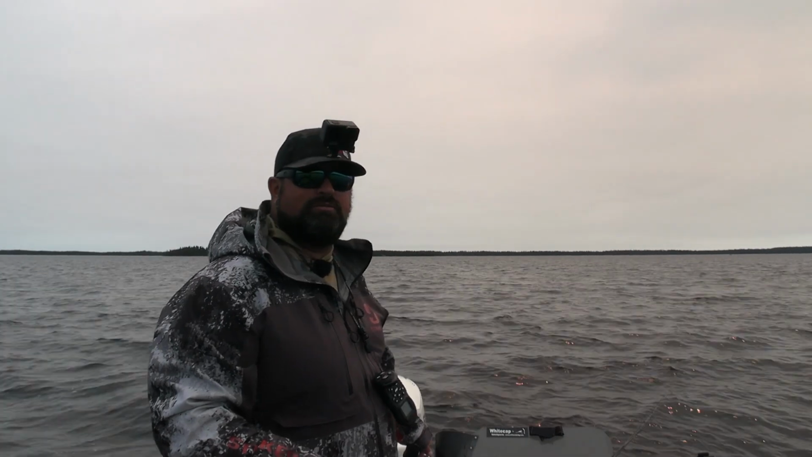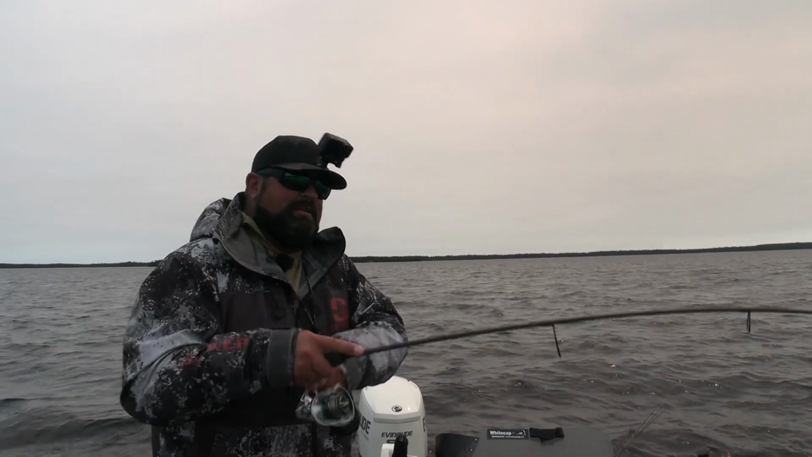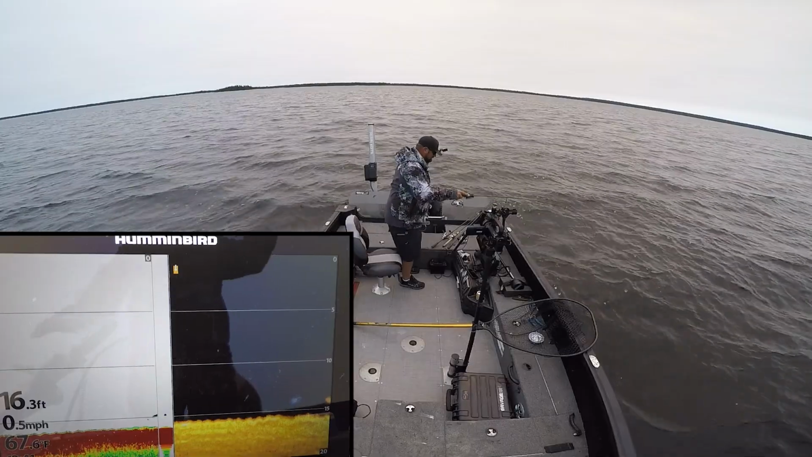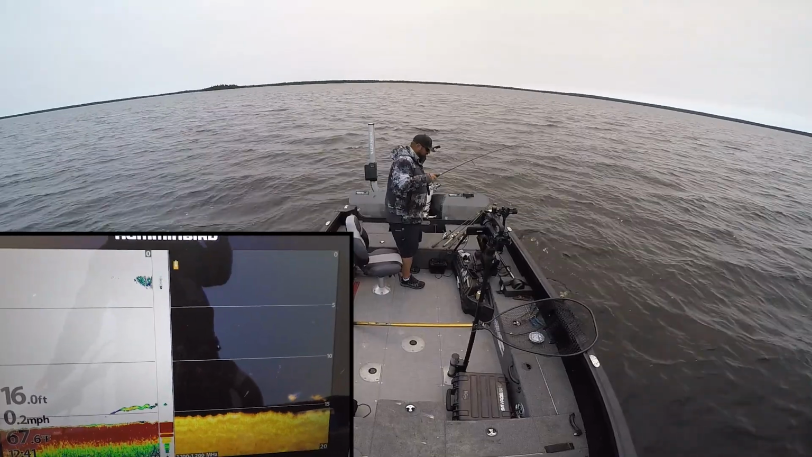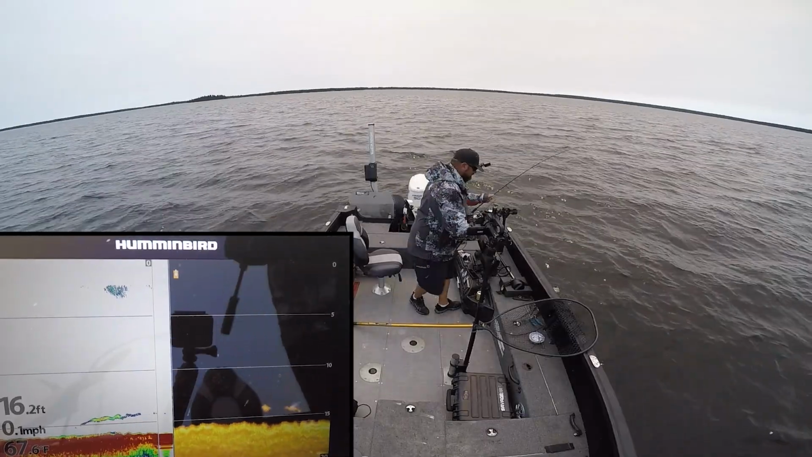I think fishing amongst the rocks really taught me how to use my down imaging as well. That's been one of the biggest things I've learned how to use well, is my down imaging in amongst the rocks, being able to decipher the difference between the two. I better get this fish off because there's more down there. I think this is like fish 13 already today.